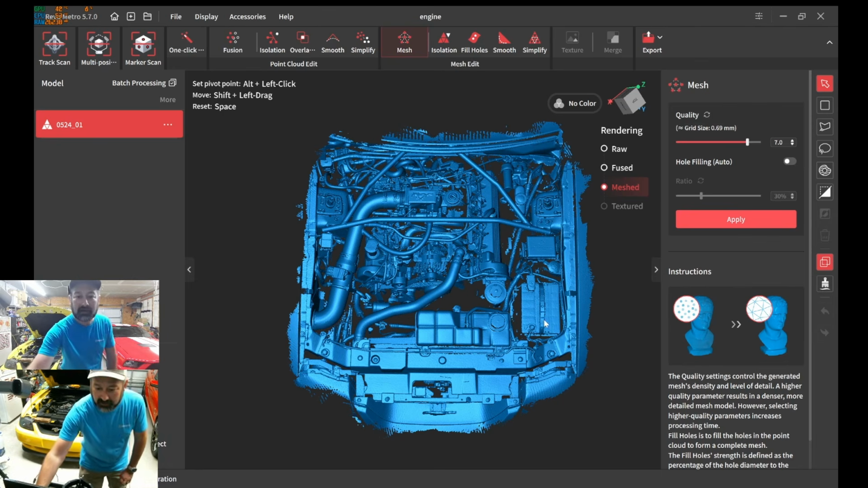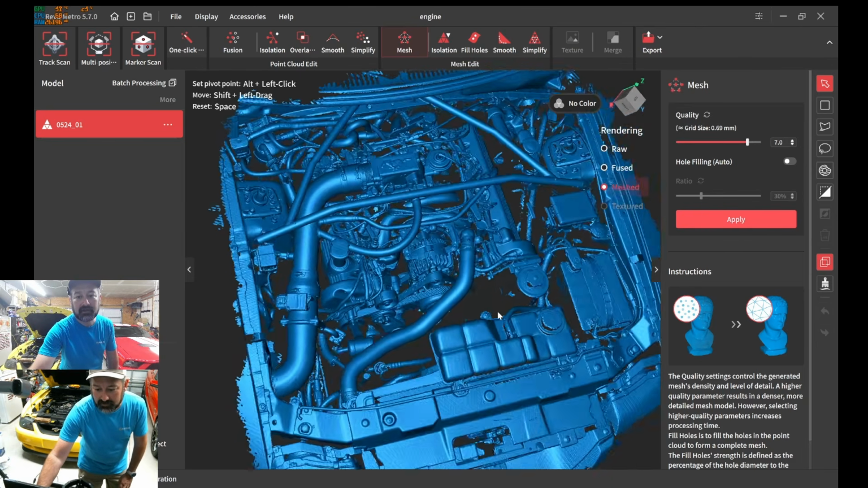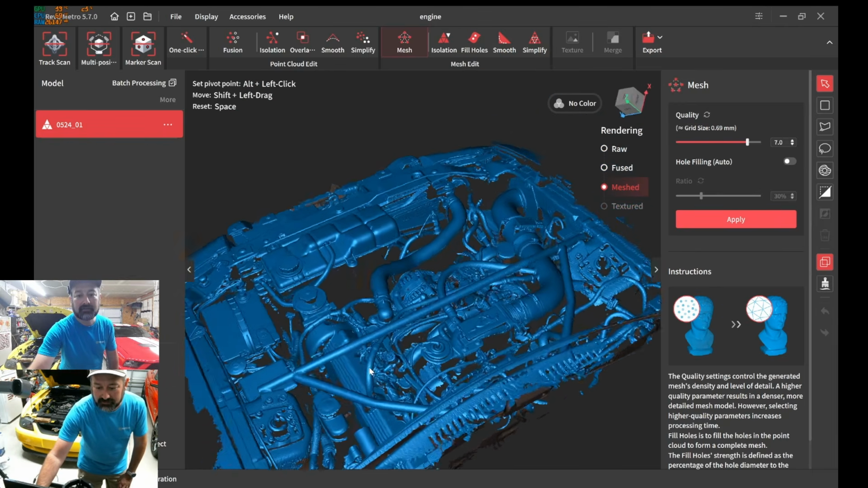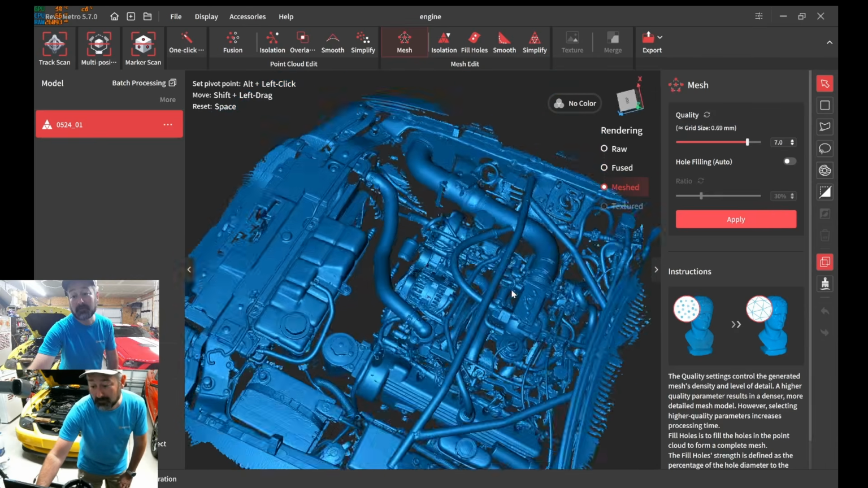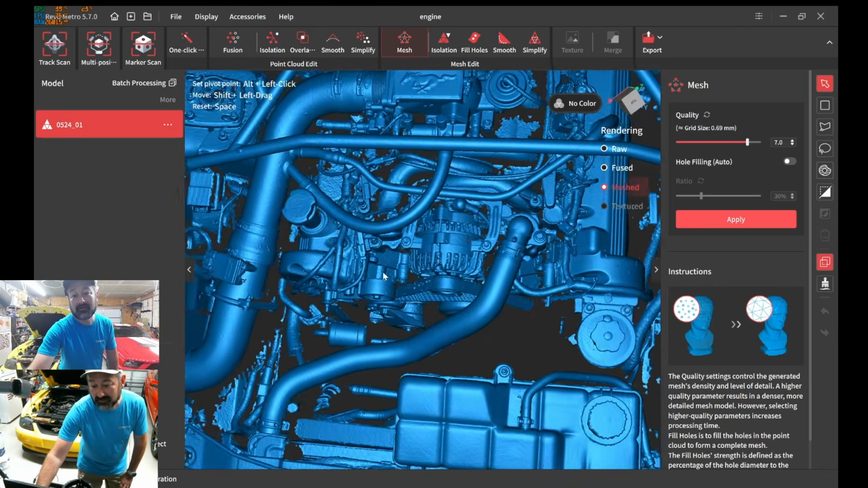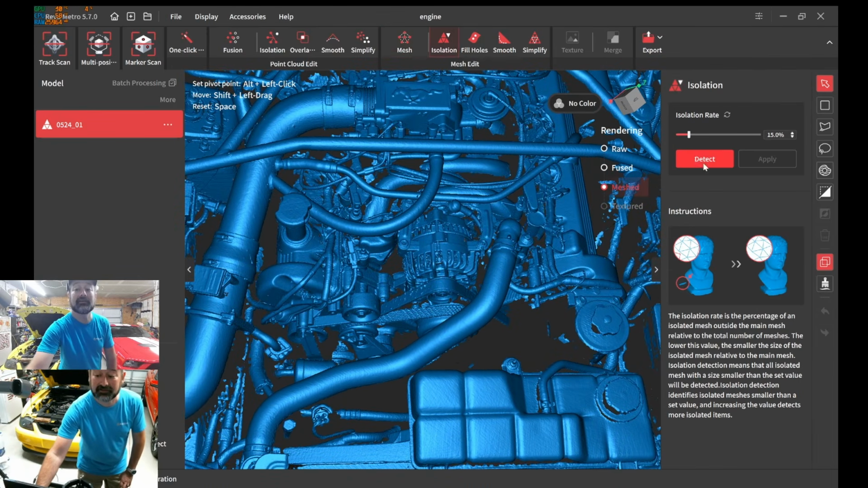Alright, well, let's see what we got. Well, tickle me, kind of impressed. I think that's pretty damn impressive, with isolation still turned on. Yeah, you see we have some floaters. Okay, so I can do isolation now.